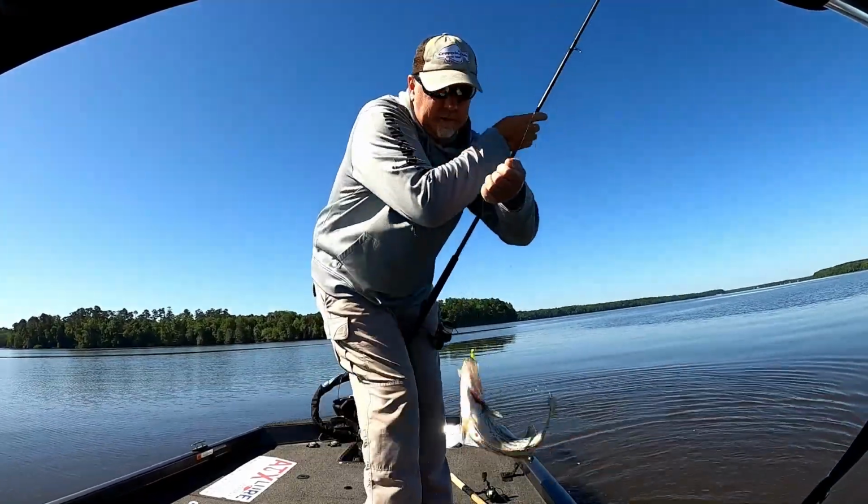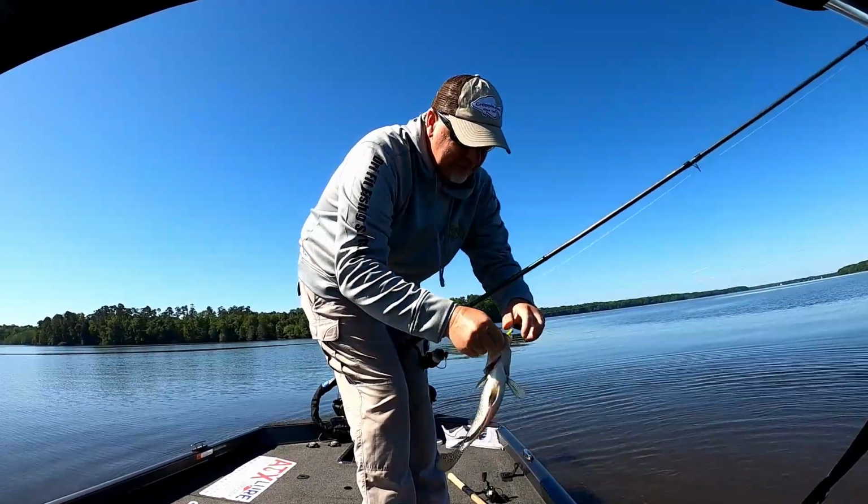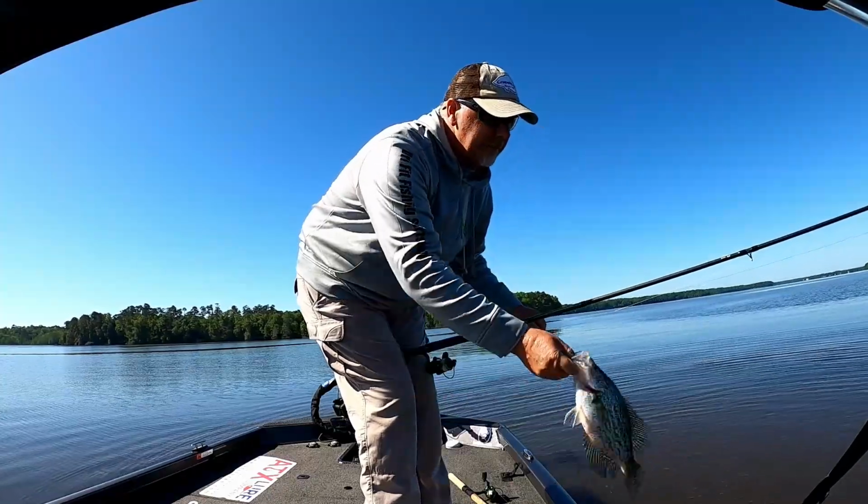Alright, nice crappie. Yeah, they done figured out I'm here now. It's hard to get on the bite. That's a nice crappie there. Beautiful, beautiful Lake Talquin crappie.